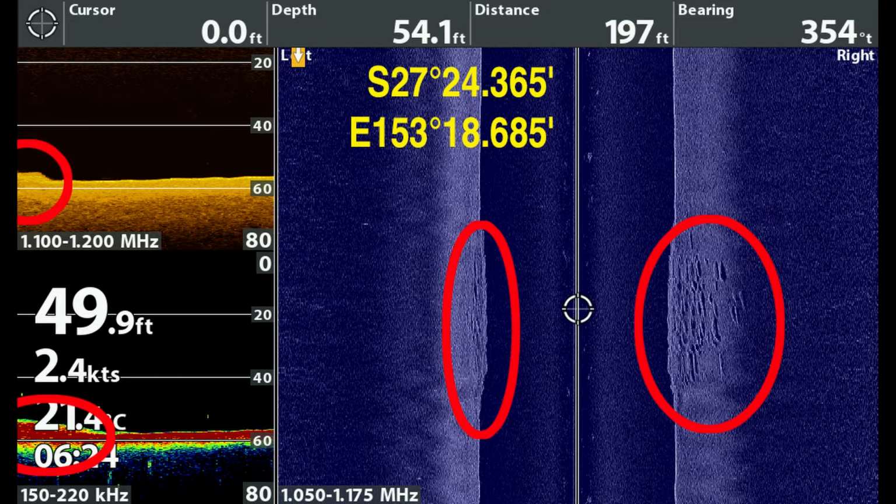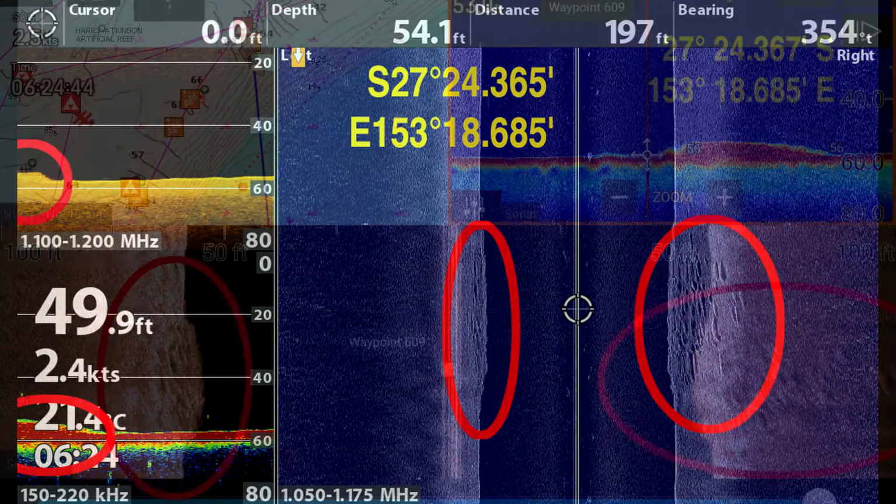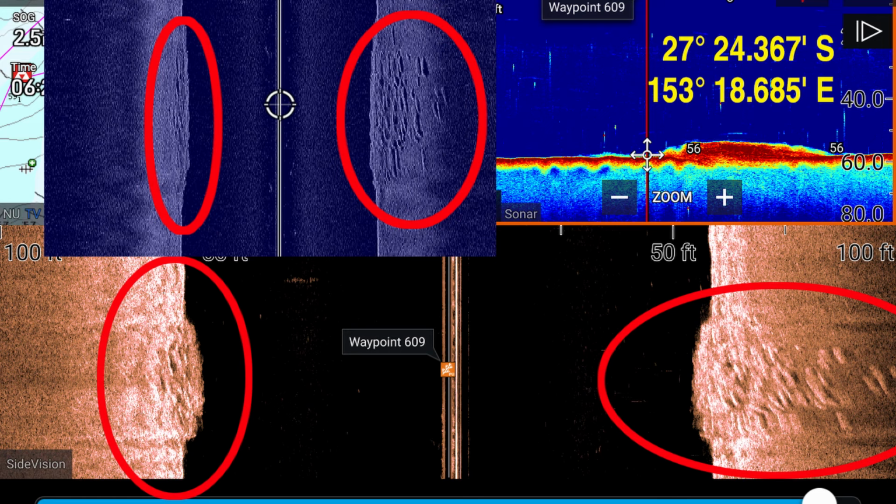I've had the side imaging for about a year now, or getting on that way. I did try to use it at first, but then I gave up on it because I just couldn't understand what was happening. I've got a bit of a handle on it now, but I'm still struggling to pick out the difference between structure and fish at the moment.